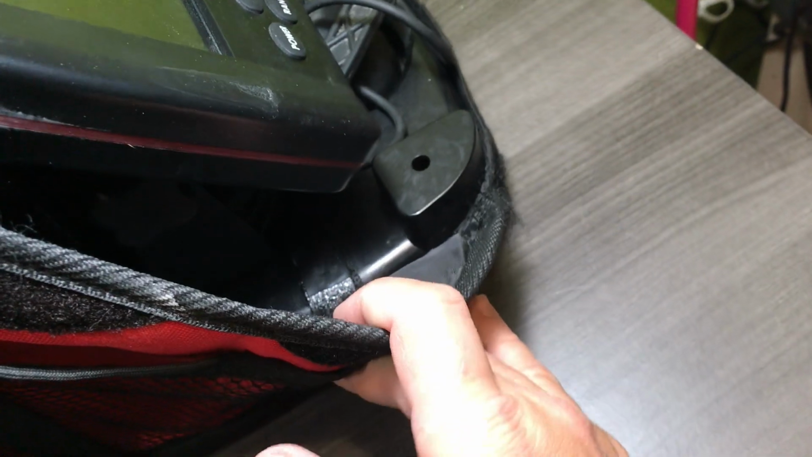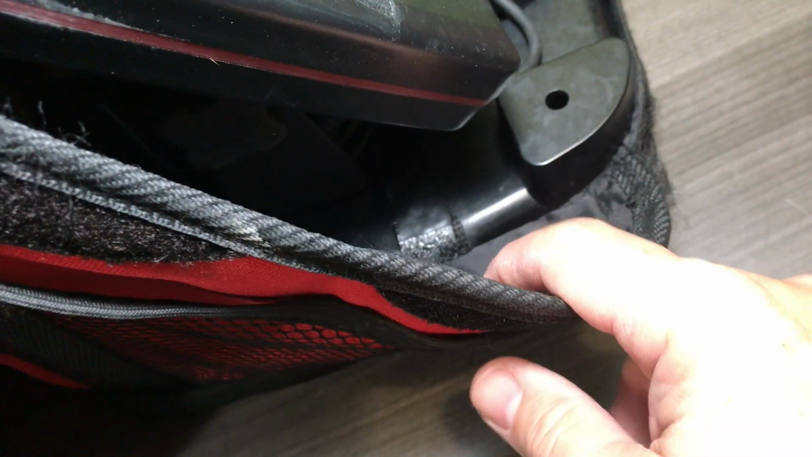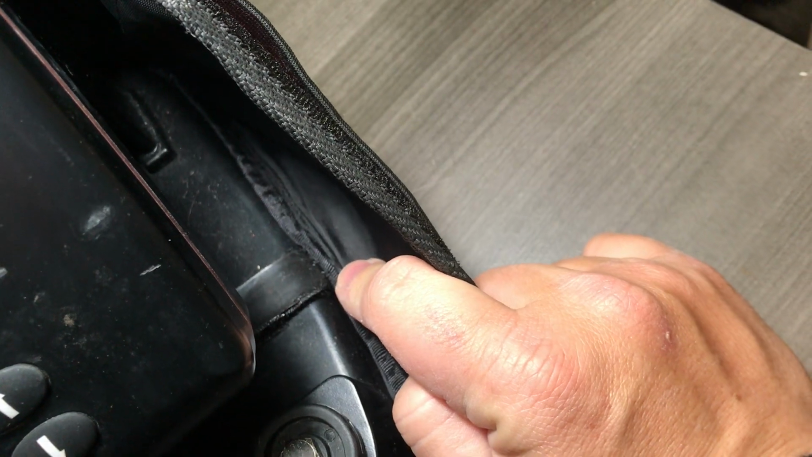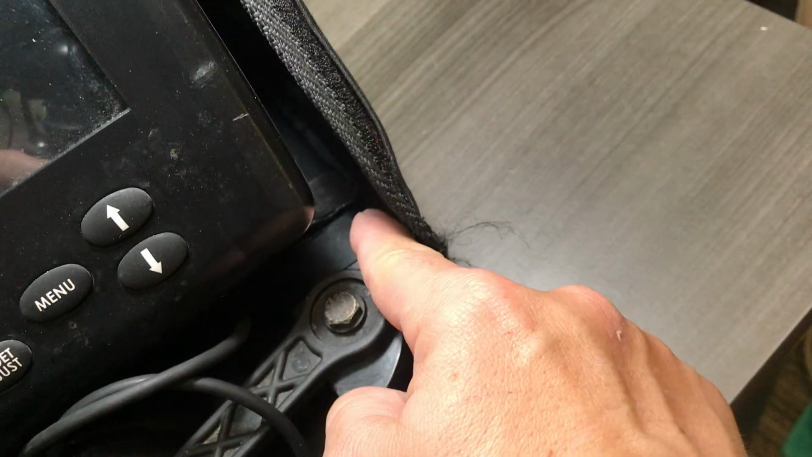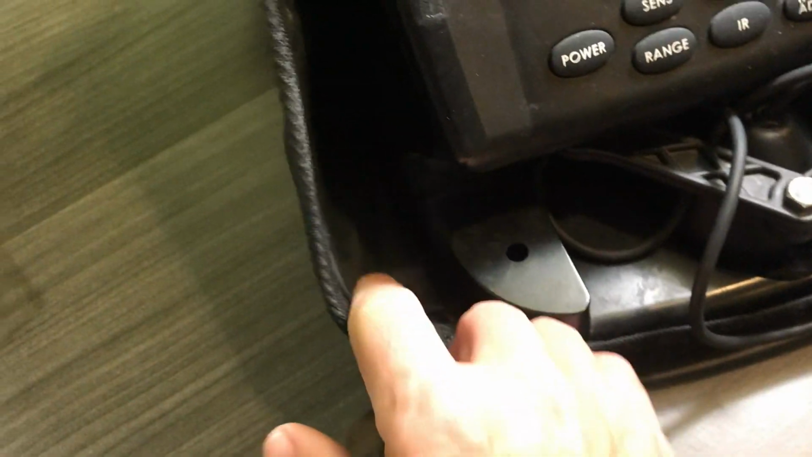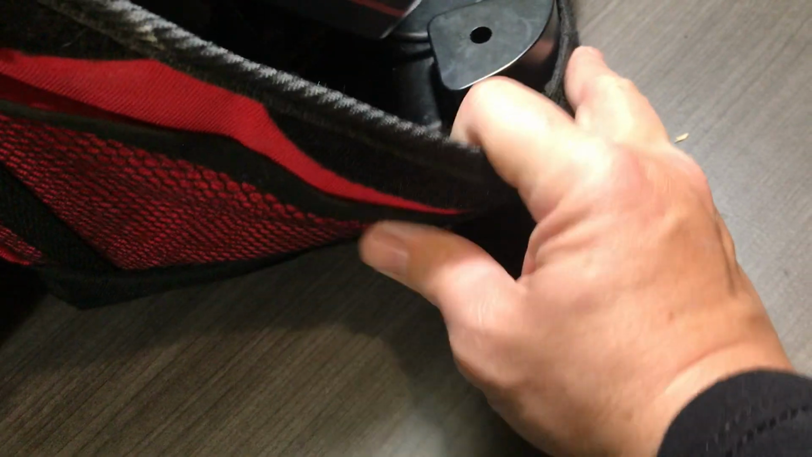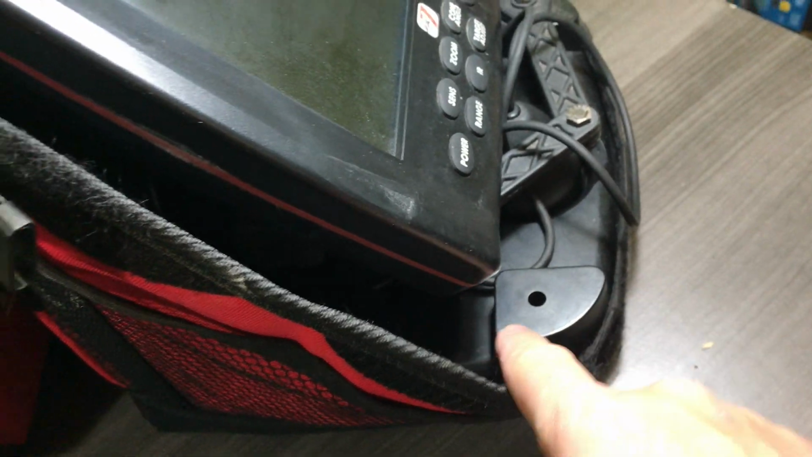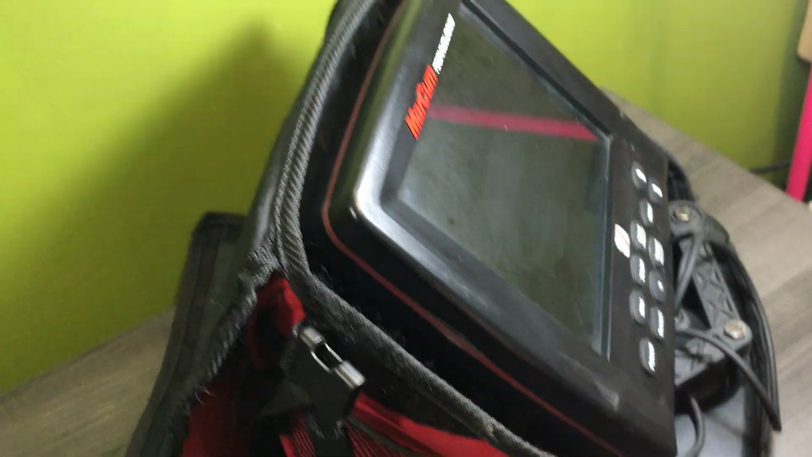There you go. So like I said, I'm not going to take it all apart, but I sewed double-sided Velcro into the bottom of my bag, down here, so that I basically have a strip of Velcro going across this. I'll take the head unit off so you guys can see it.